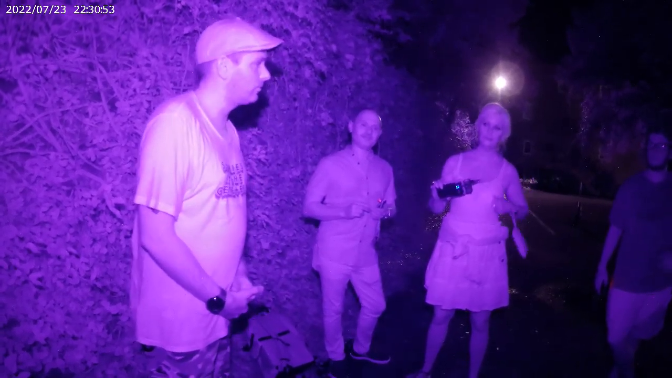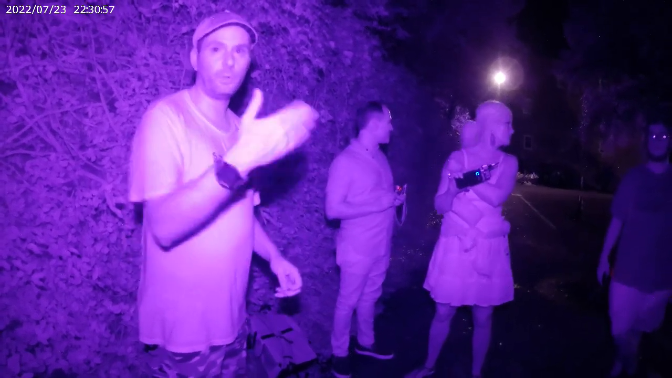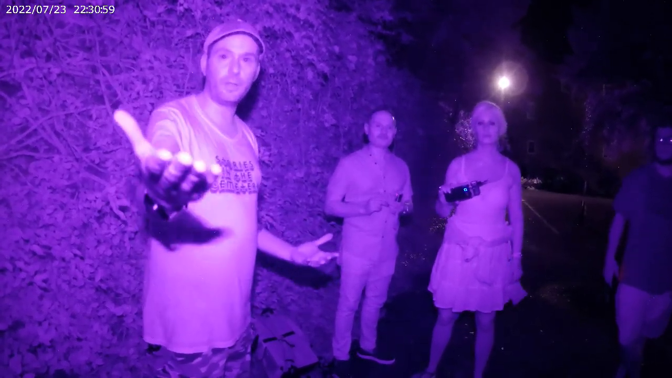Now, we can spread out. Those of you with cameras, you can go to the front of the Powder Magazine. The only thing I ask is you don't get in the way of other tours. I am not going to go up front. I already know what it looks like up front, but if you want to get us some footage to capture some orbs,